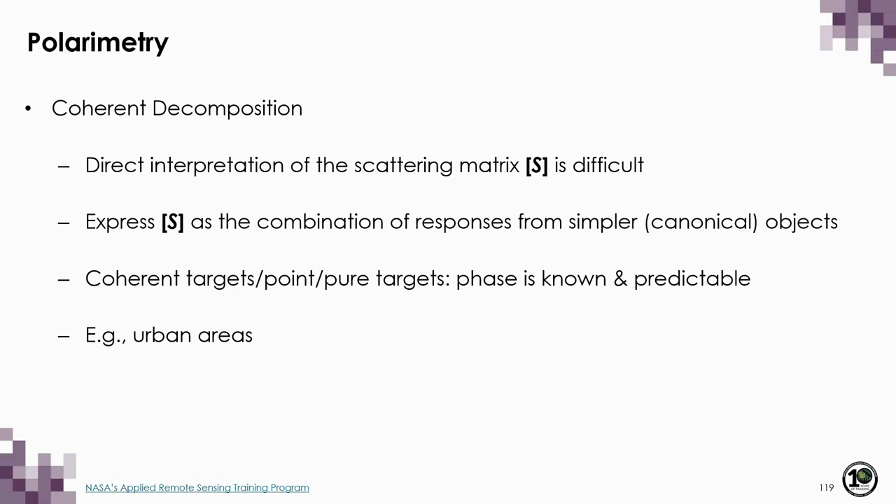The whole idea behind coherent decomposition is that we want to express the scattering matrix as a combination of responses from simpler canonical objects. And we do this because to directly interpret individual elements of the scattering matrix can be difficult. And this type of decomposition is ideally suited, again, for what we call coherent point or pure targets. And these are targets for which the phase is known and predictable. So an urban area would be a good example of this.